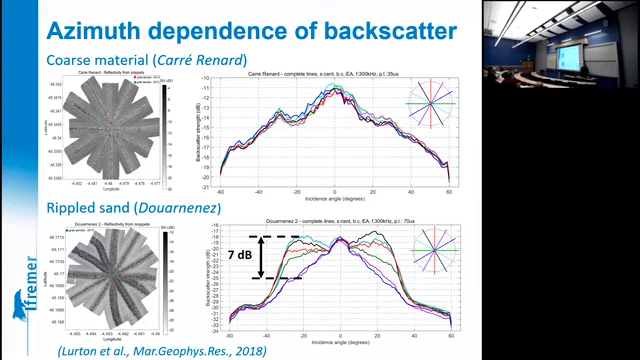the same ship surveys another area close to Brest, where instead of coarse material, the seafloor is rippled sand. And that's the result. According to the direction of the survey line, you see that each backscatter line is quite different. And when you average the angular response for the various directions, you get this type of thing, with, in this case, a maximum dynamics between the azimuth lines of 7 dB.